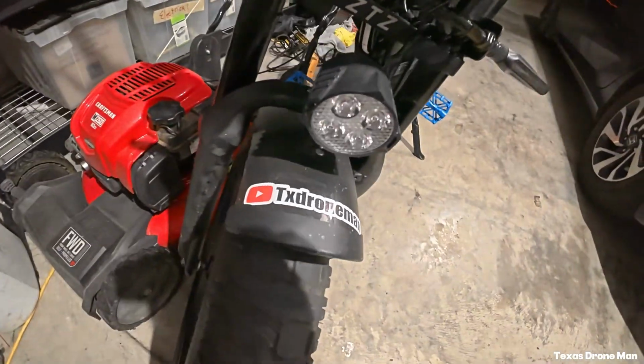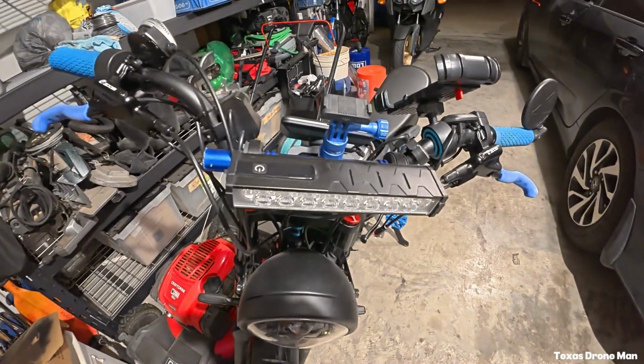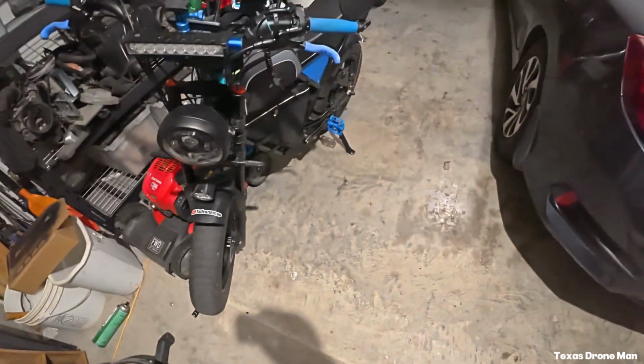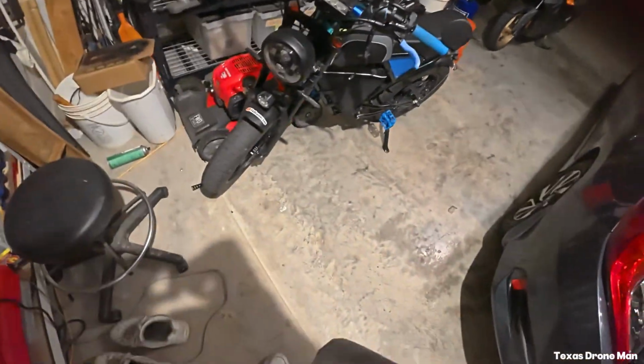I can run everything. If you'll look, I've got 3 headlights on this thing. I got one here, the big motorcycle one. It's a 7-inch, I think it is, 6 or 7 inch. And then I've got the rechargeable. So I've got a lot of lights on here, and I can be very visible, especially with those blue undercarriage lights. This thing lights up good.